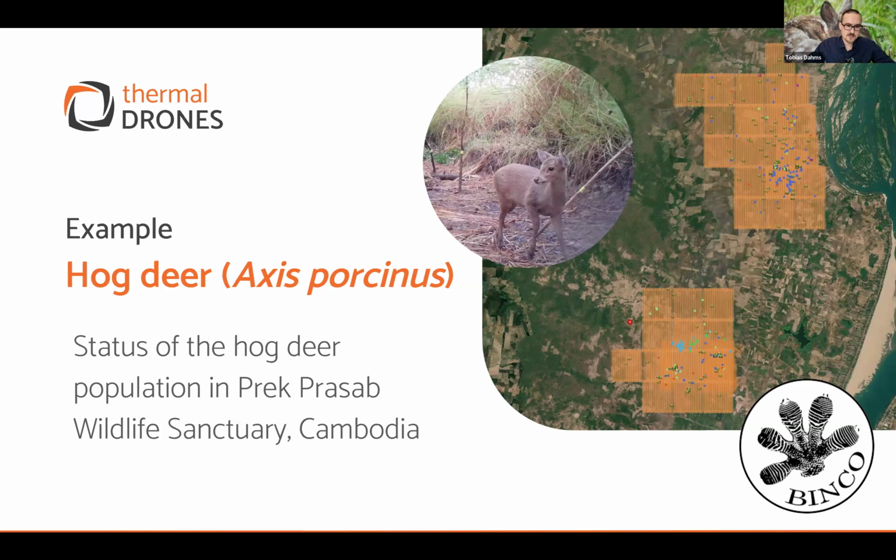Cambodia. That's a red or endangered species which was already extinct but rediscovered there. And it's a nice example of a combination where you combine thermal imaging data, camera traps, and also knowledge about the habitat and behavior of the animals, where they move at which time of the day.